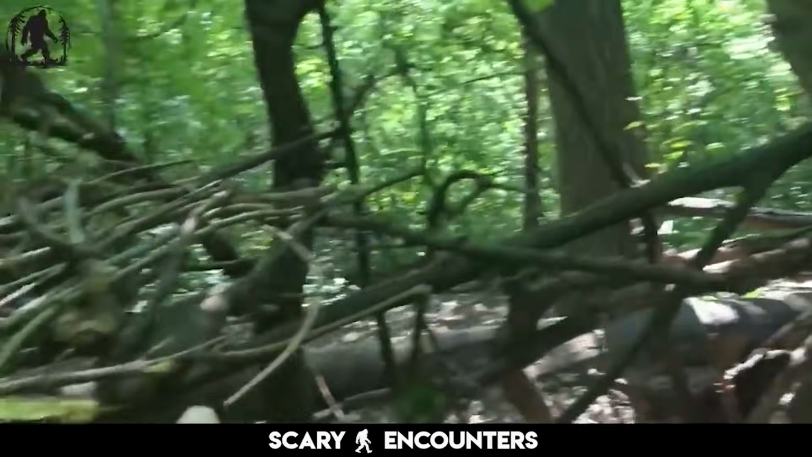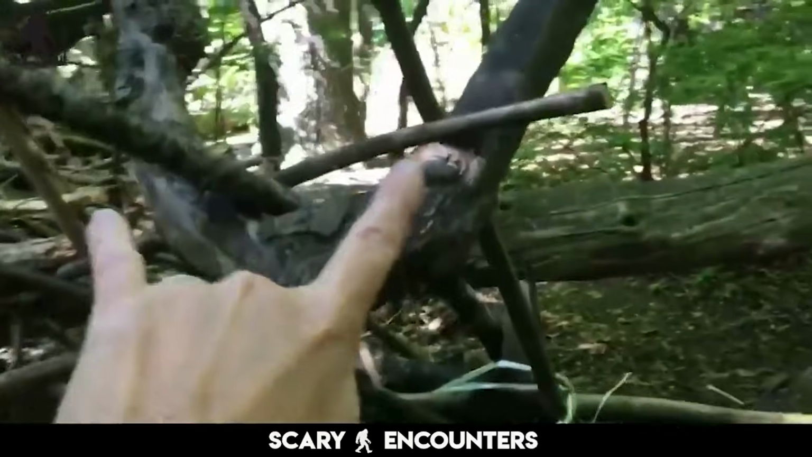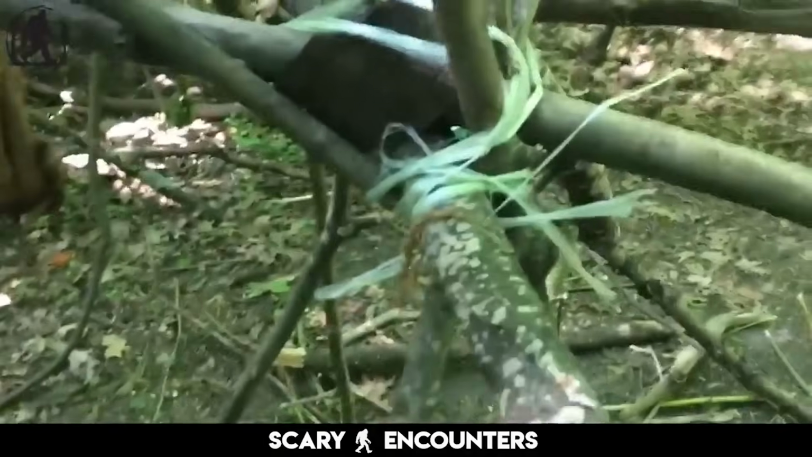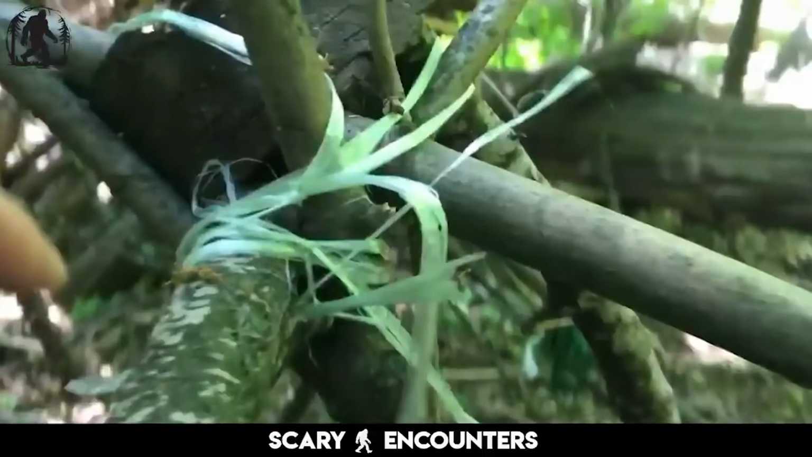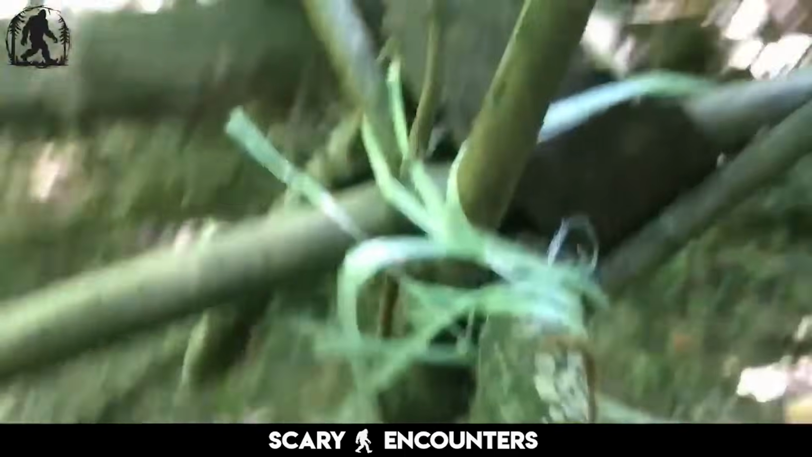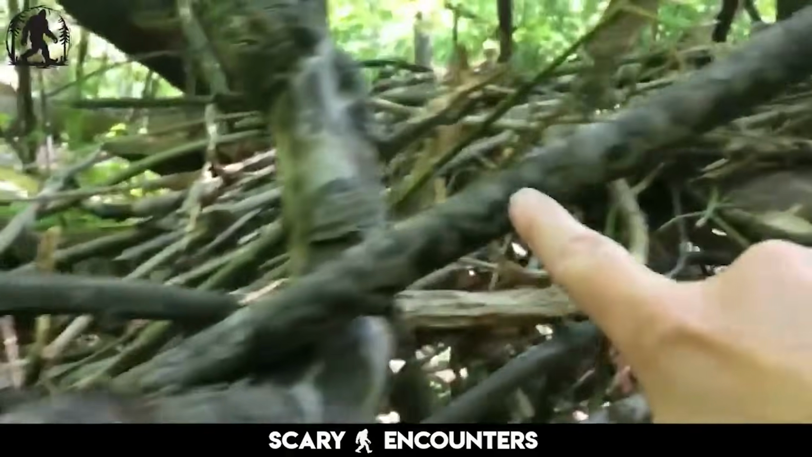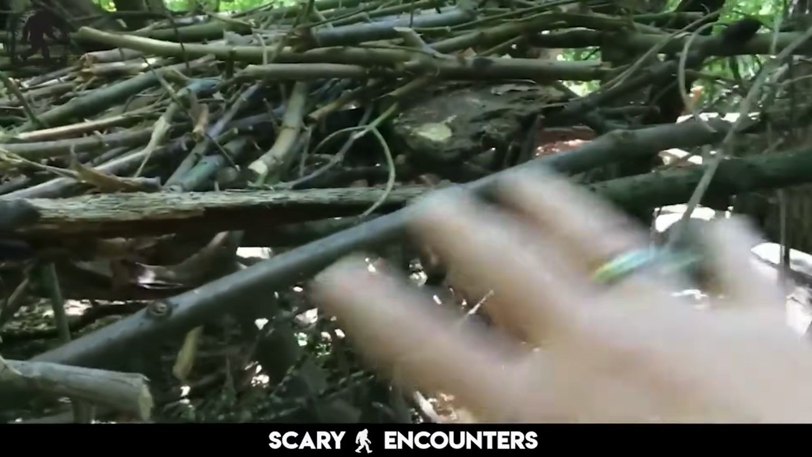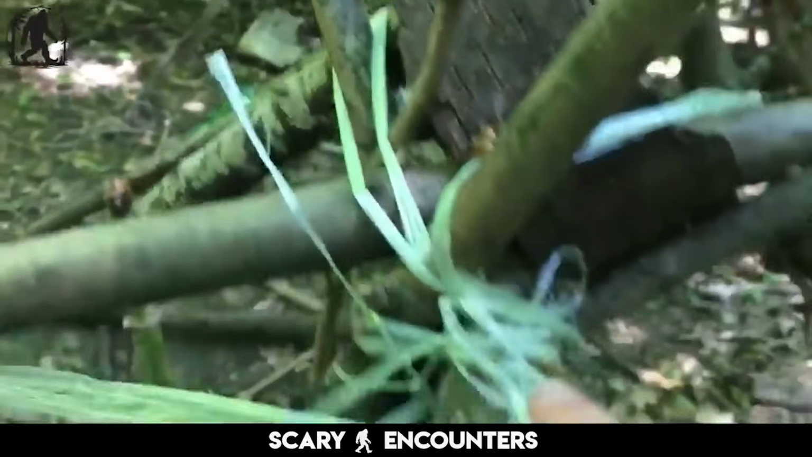Just beyond, an improvised canopy-like structure takes shape, balancing on a Y-shaped branch with a tree crossing overhead. The presence of plastic string, seemingly tied with purpose, raises even more questions. It wraps tightly around the branches, securing them in place as if someone, or something, wants them to hold firm. Even more curiously, another branch has been woven into the structure without offering any visible support. Every detail suggests intent. But by whom? Watch closely, and the evidence speaks for itself.